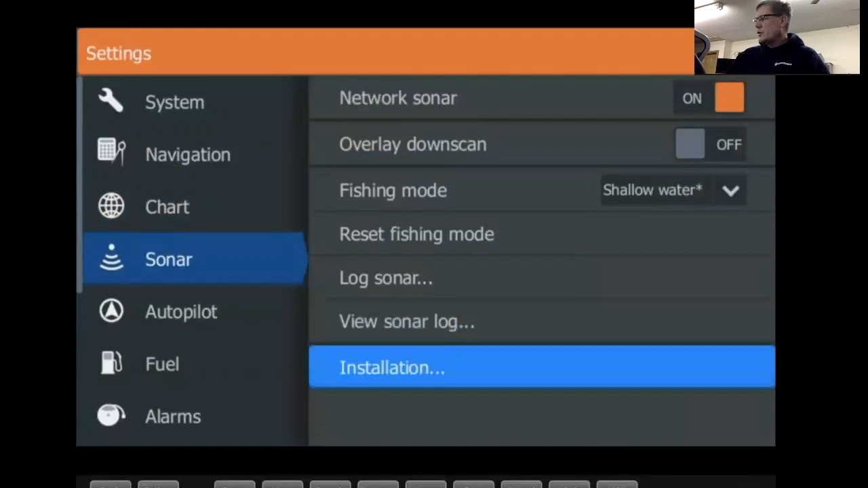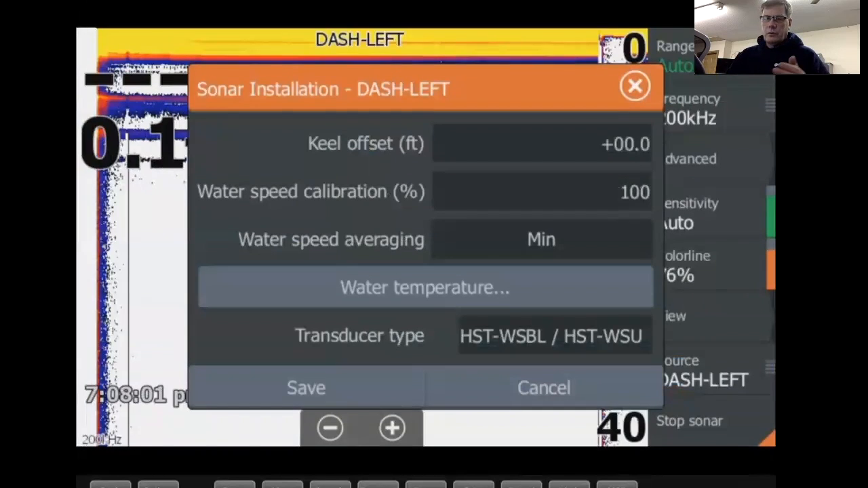Installation, here's a kind of important one. So installation. This is where you want to select the correct transducer that you install. Now on the back of my boat, I have the skimmer transducer, and if you look on your cable, it'll say HST WSBL, and you'll want to select that in your sonar installation.